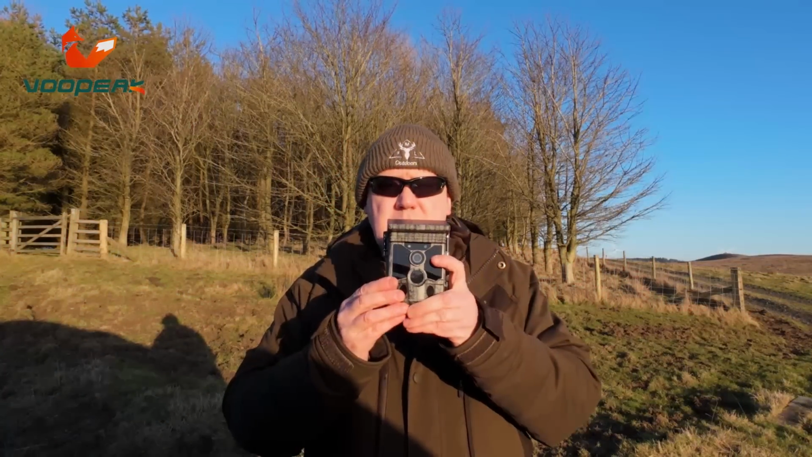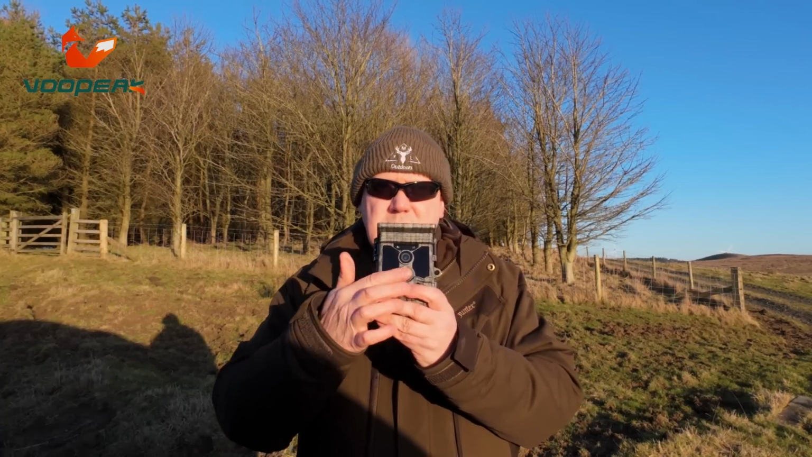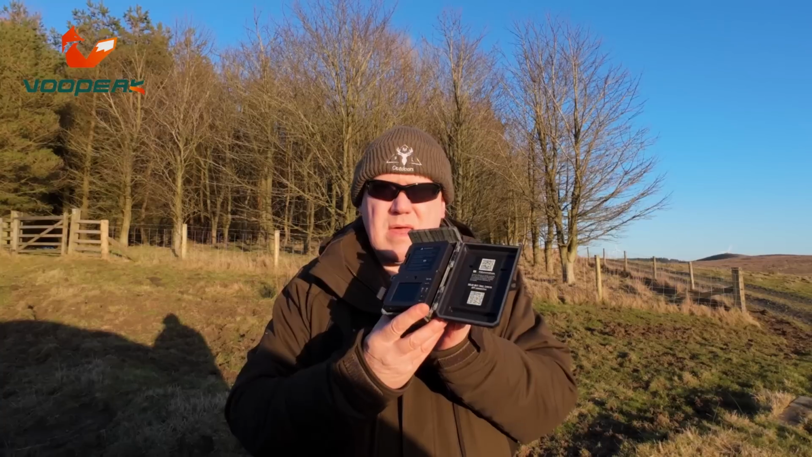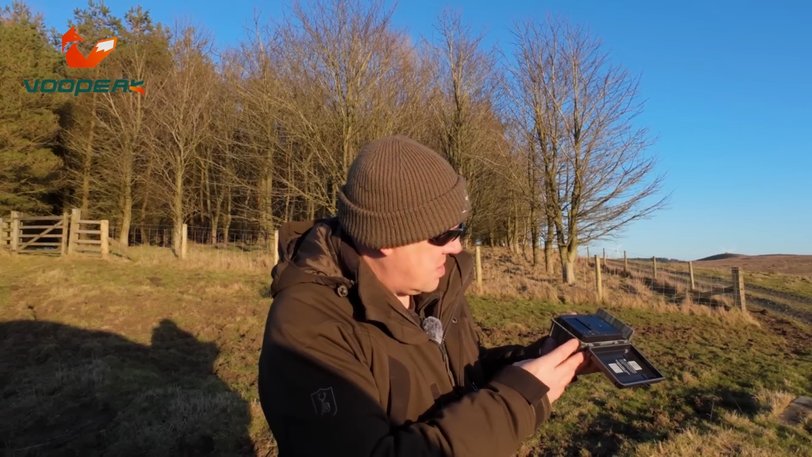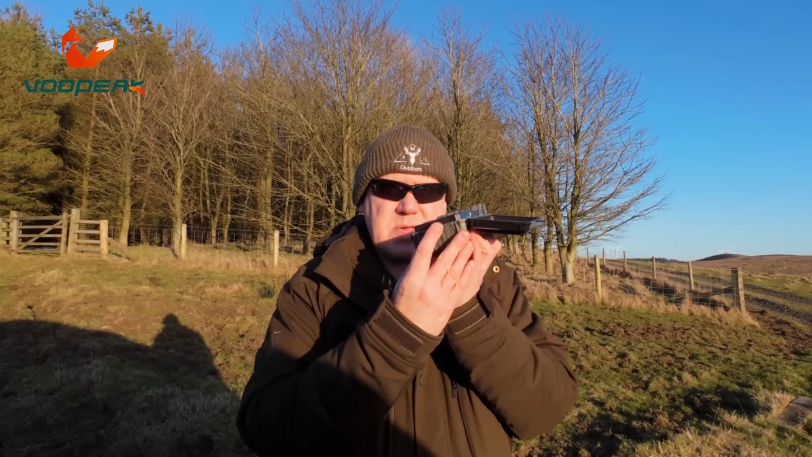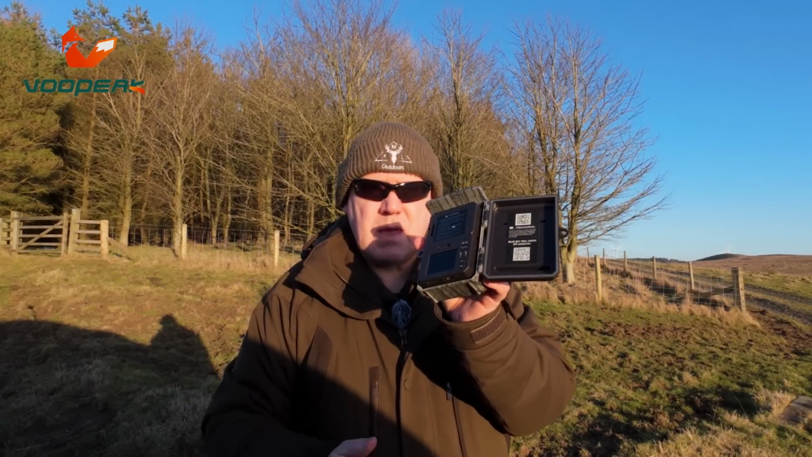Right, so that's it out of the box, and as you can see, it has the solar panel there, has the sensors and the IR LED on the front here, and it's very easy to open up. And there you go. And on here, we have the place for the SD card, and it also has a place for your USB-C, which is just there. It has a colour screen, and that's your controls on there.